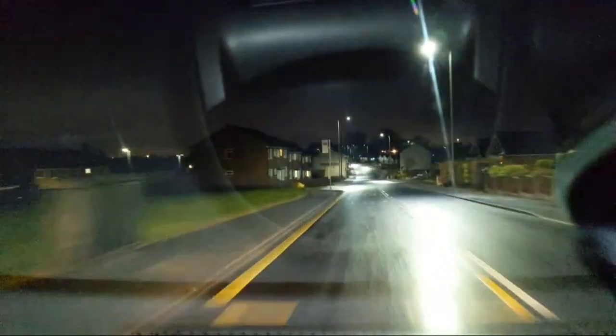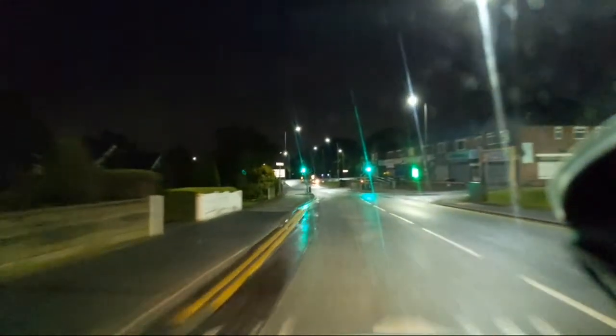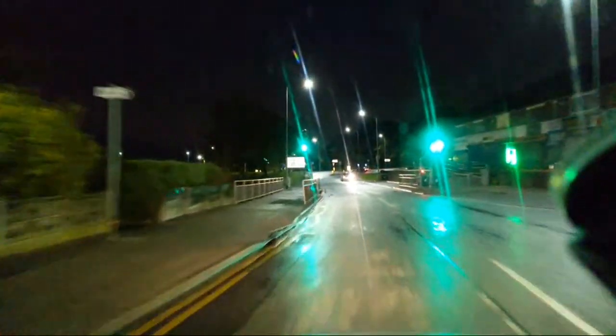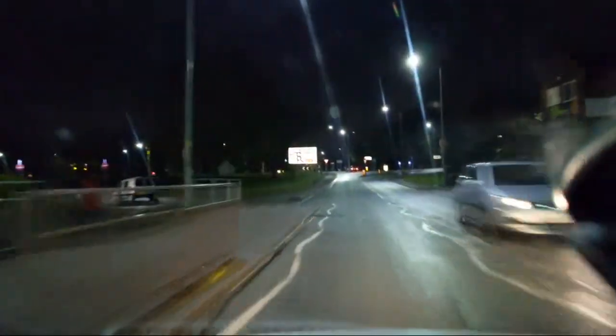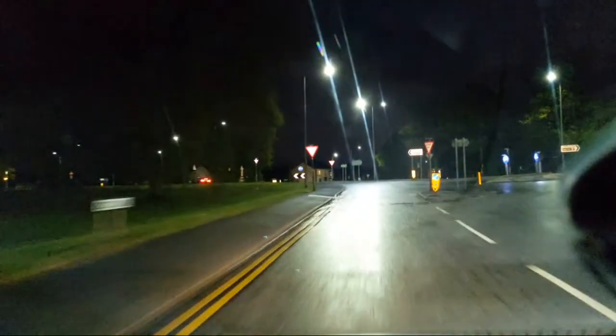So we're now in Aspull proper. Double roundabouts coming up. Coming down, yep, there's someone coming down.